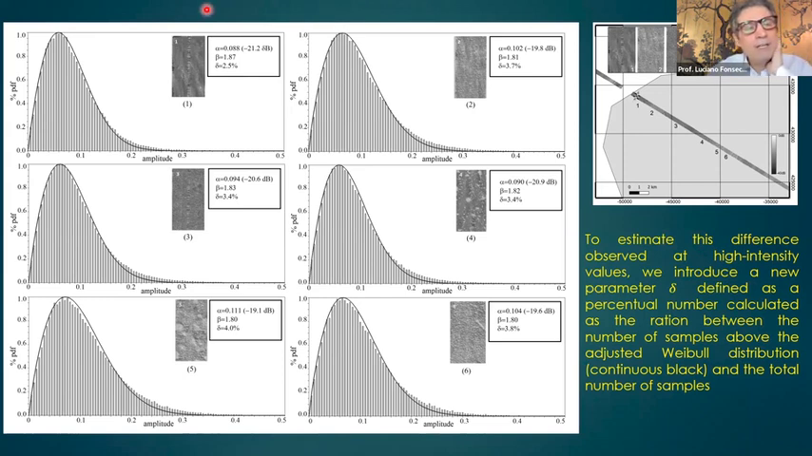For each area here, the gray bar is the observations, all the samples from that area, regardless of angle of incidence, beam number, and so on. The black continuous line is the adjusted distribution.